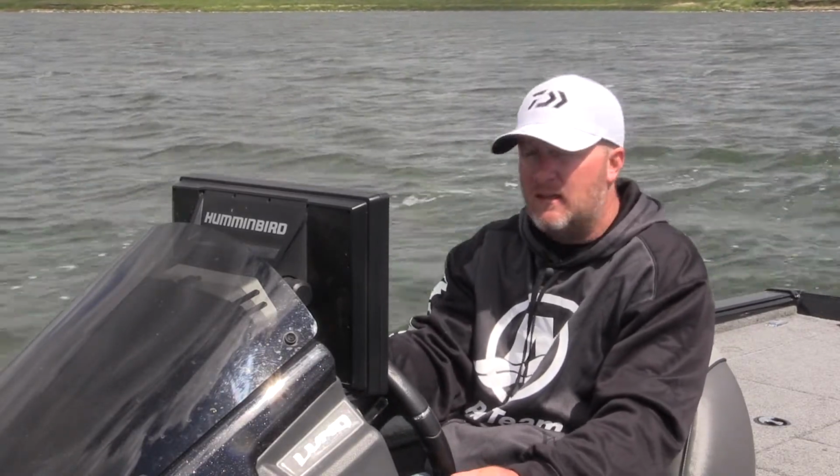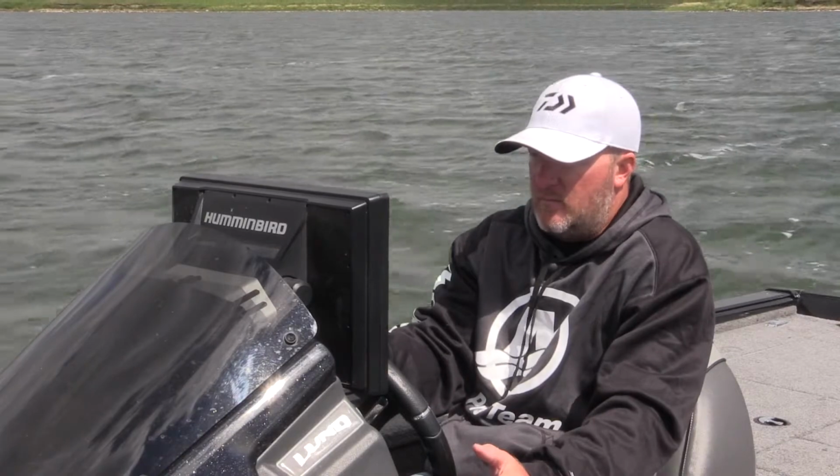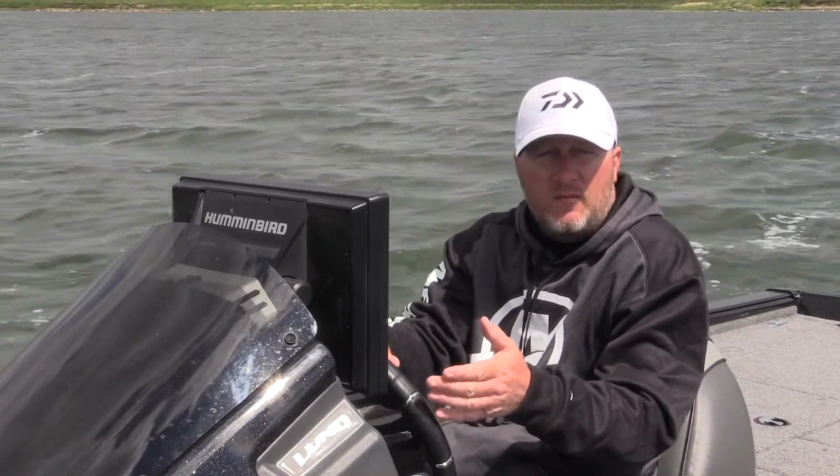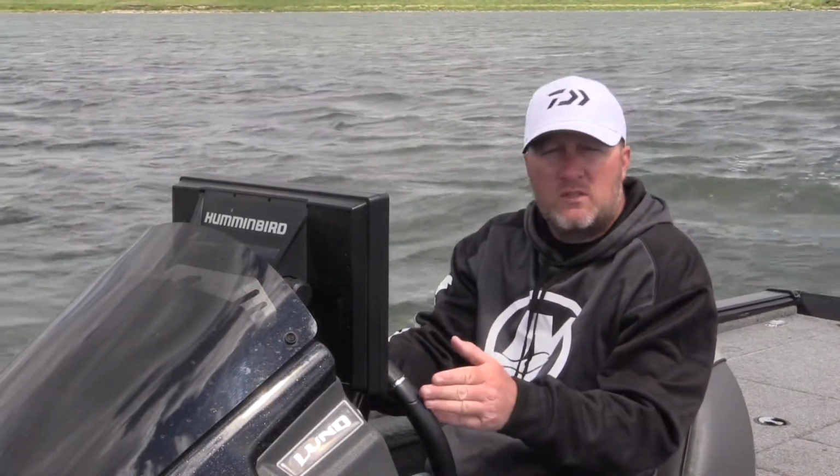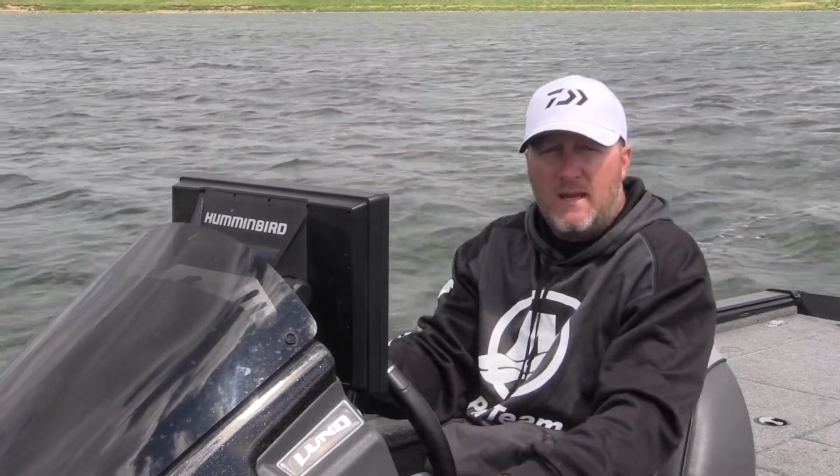So now what I do is, if I have 50 spots on this lake marked from the last 20, 30 trips I've been here, I have a history out here, I can just run those spots and then start catching fish right away.